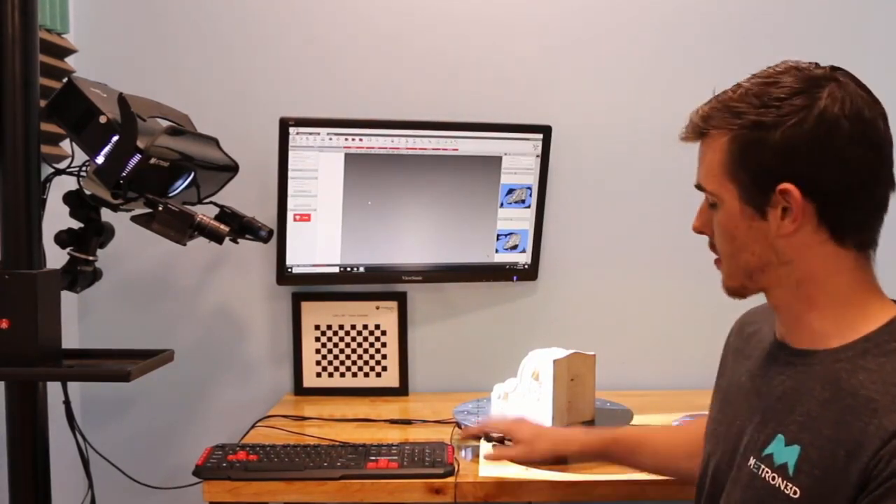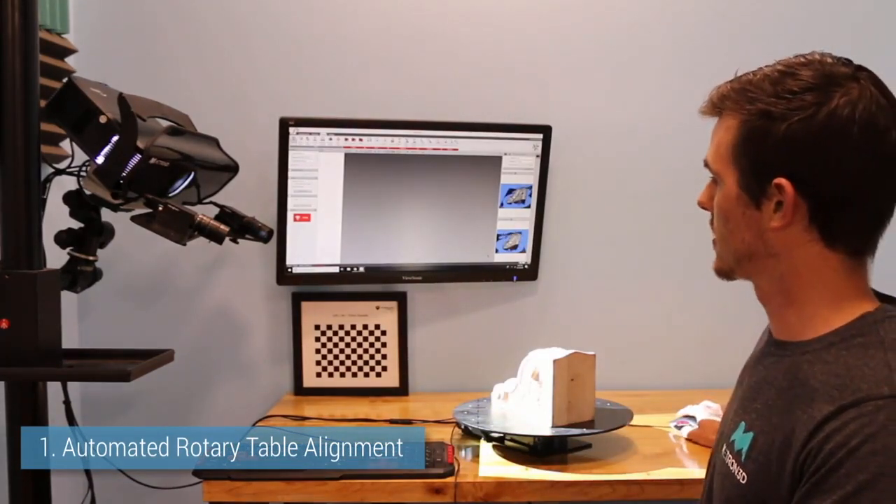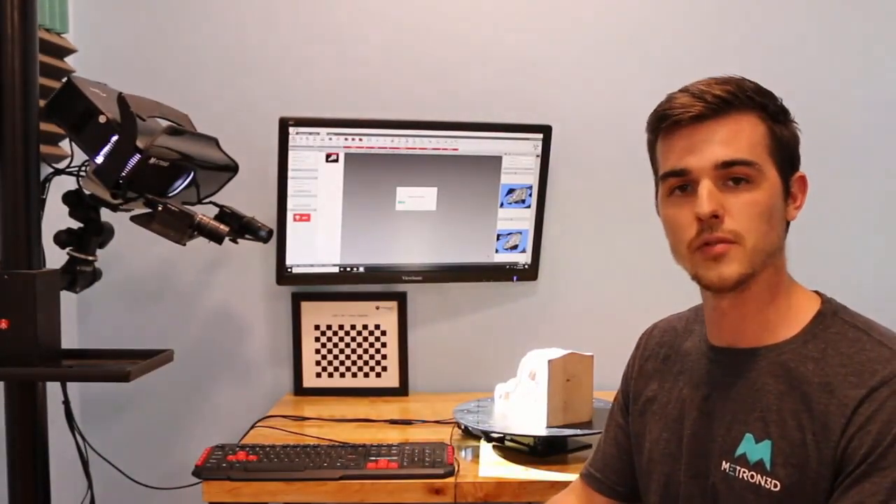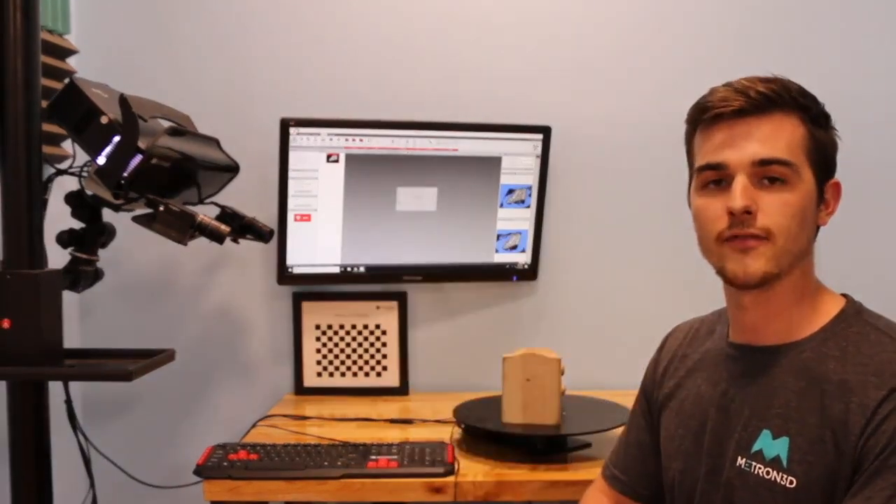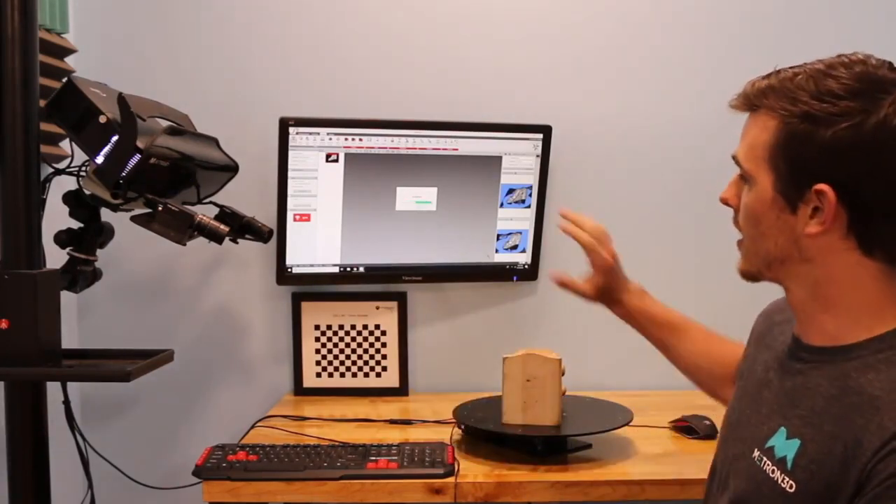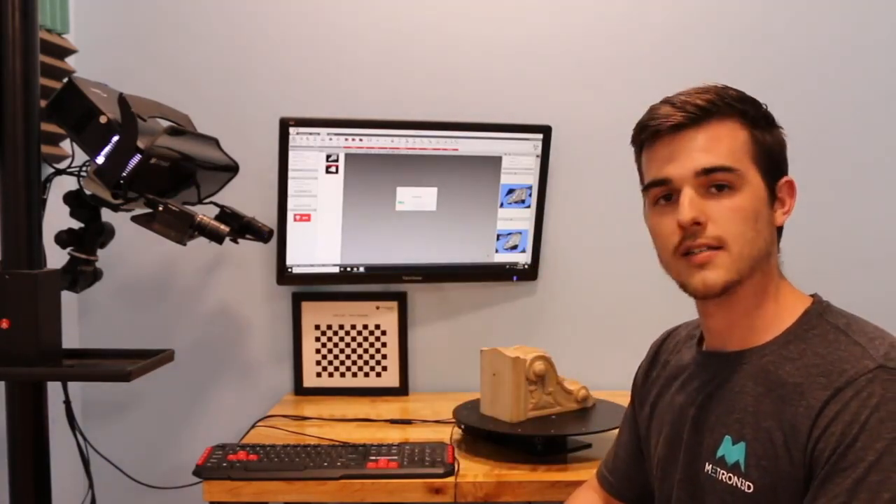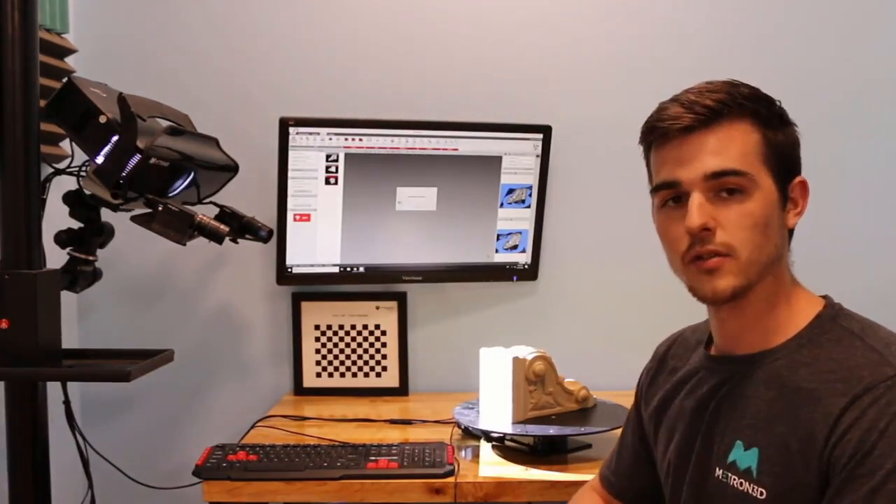One, we'll start with the easiest, that is the automated rotary table. This rotary table will rotate. We use the distance that the rotary table moves along with the mesh geometry of our part for our alignment. So once this is finished, we will have a fully aligned 3D model of this part generated inside of FlexScan3D. The other 2 ways, which I'm going to go over after this is finished, is the manual alignment.